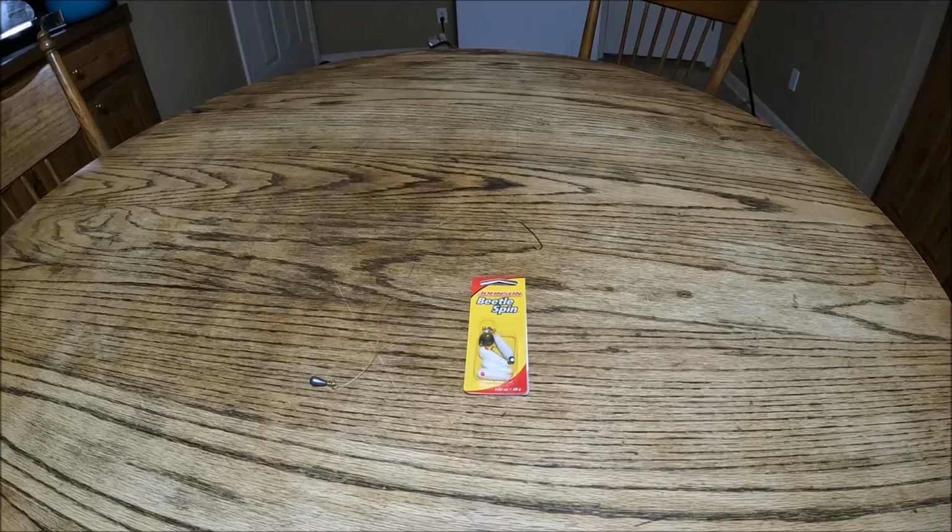Papa and I had a great day of brim fishing. Plan on making more videos to show y'all how to find, locate these bluegill beds. Now this lake, all the beds were under 5 foot. Found them in 2 to 5 foot of water.